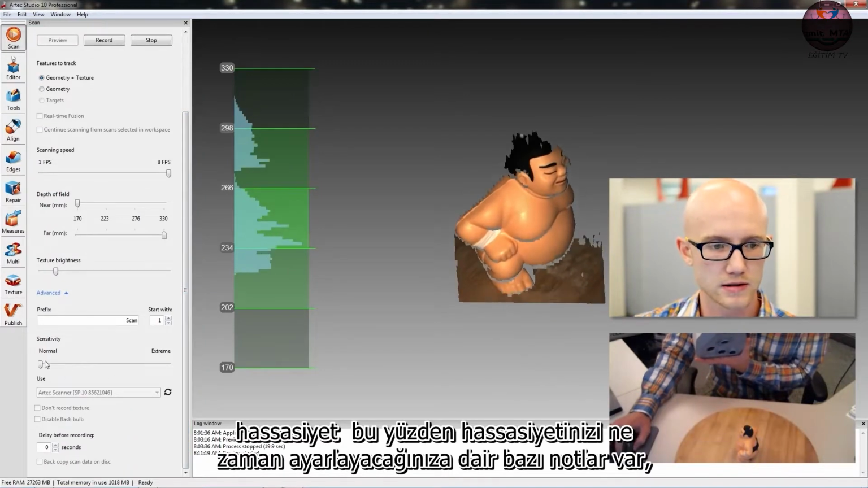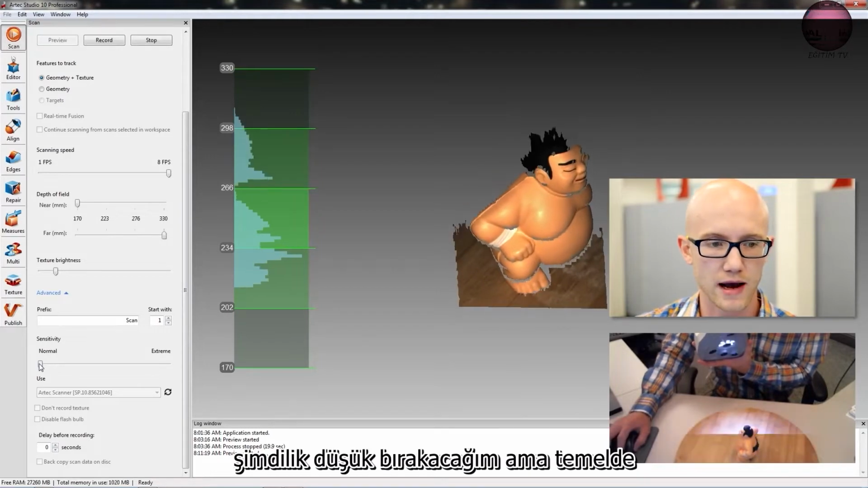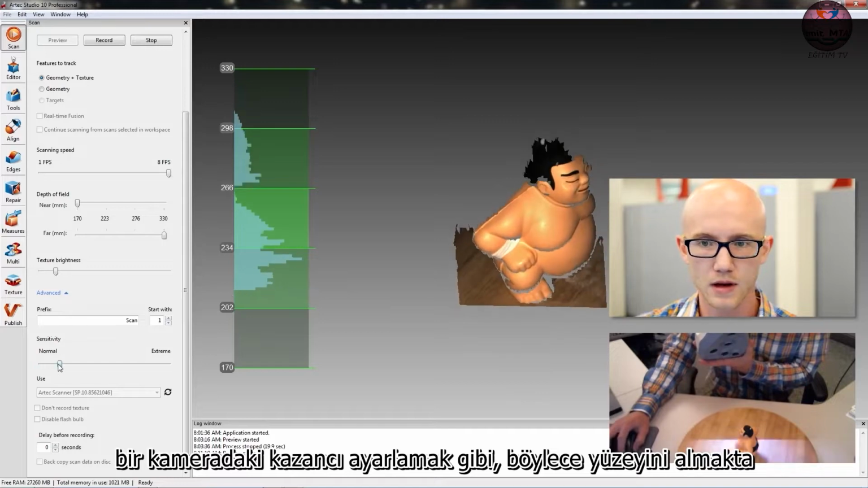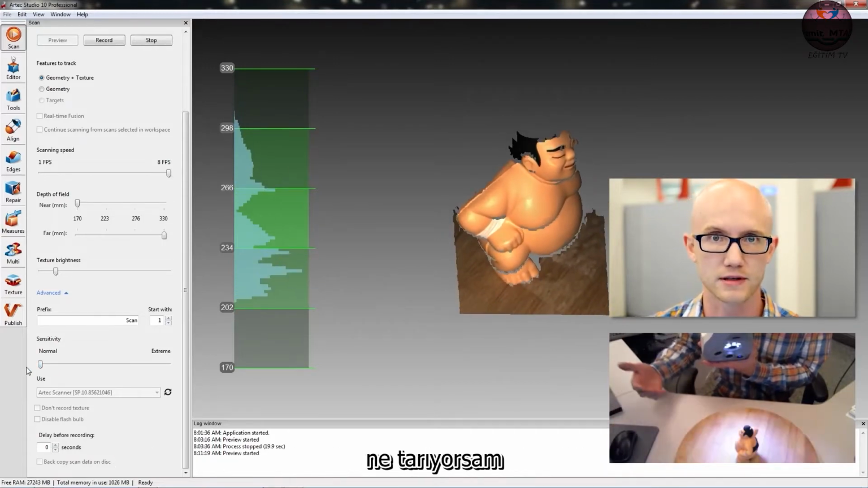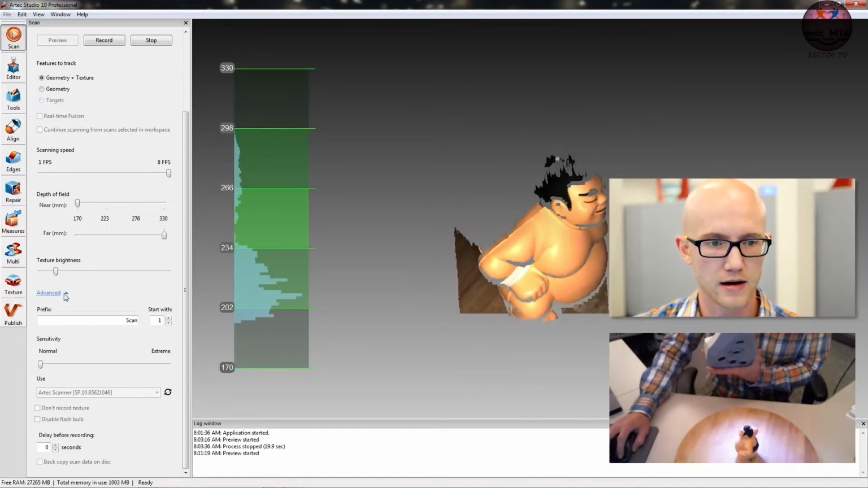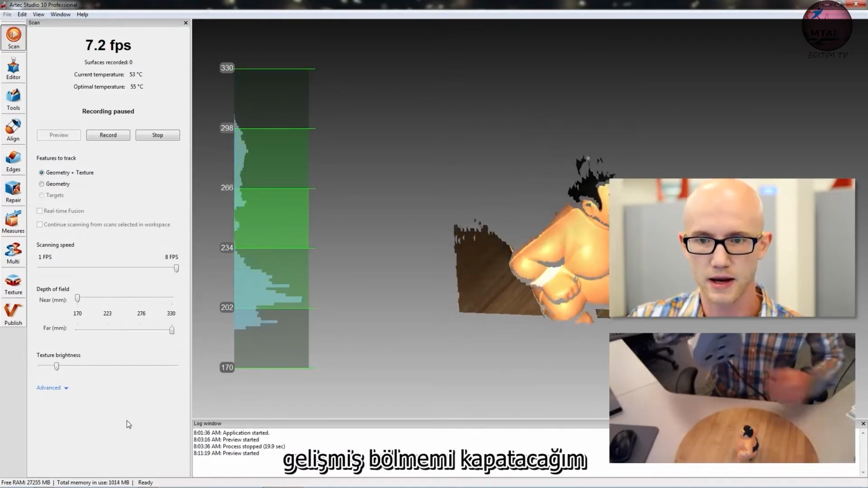So there are some notes under scanning on when you would adjust your sensitivity. I'm going to leave it low for now, but it's basically like adjusting the gain on a camera. So I can adjust this up if I'm having difficulty picking up the surface of whatever I'm scanning. But I'm going to leave that down there. I'm going to collapse my advanced pane.